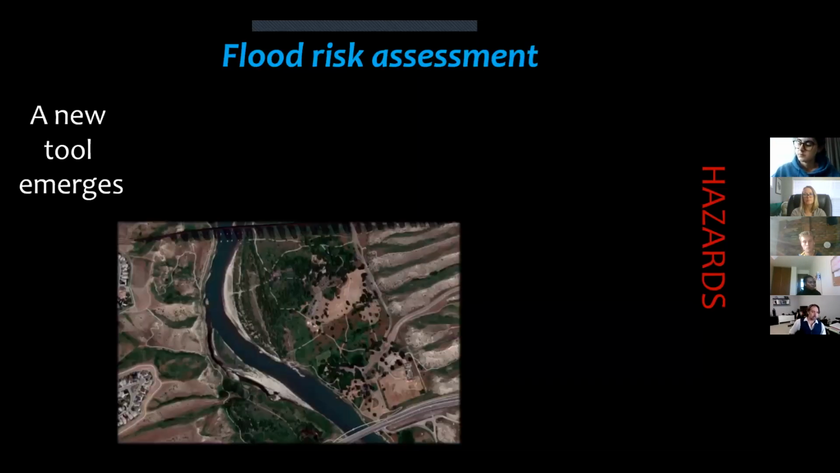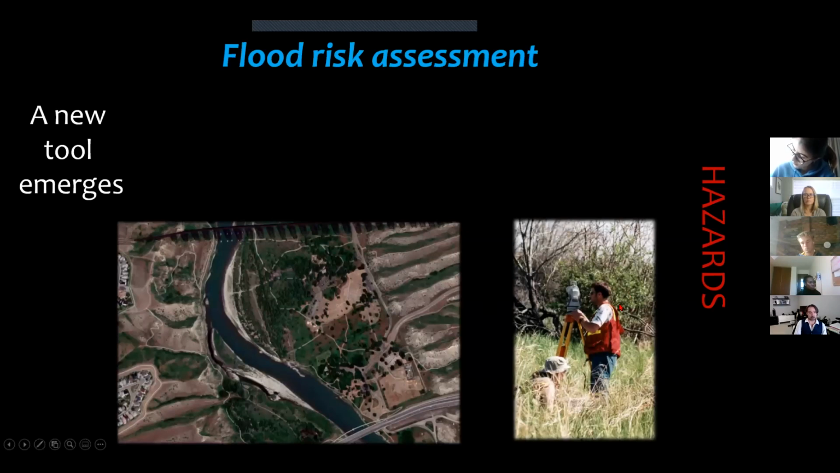Now, airborne lidar really found its niche a little over 20 years ago with floodplain hazard assessments. Up until that time, land survey techniques had been the norm for surveying flood hazards.